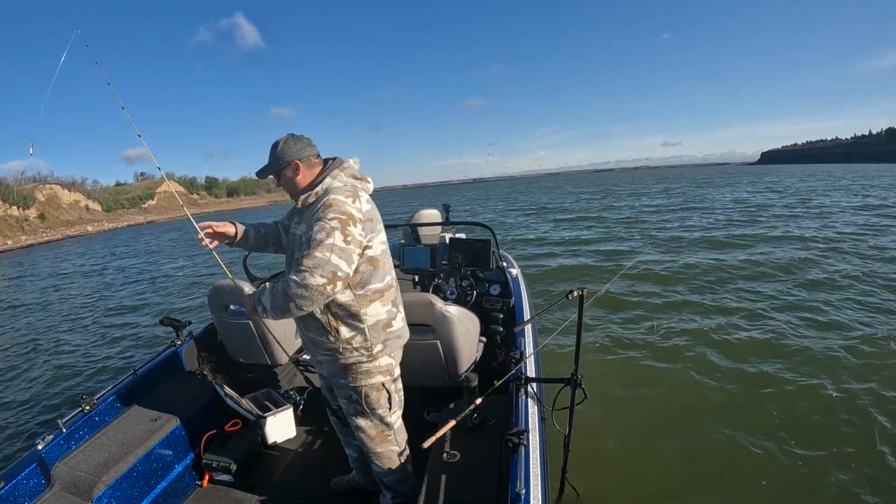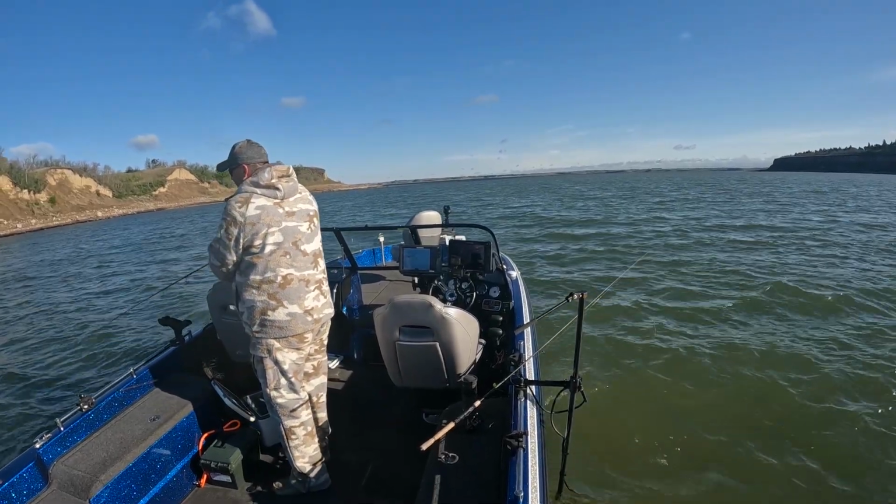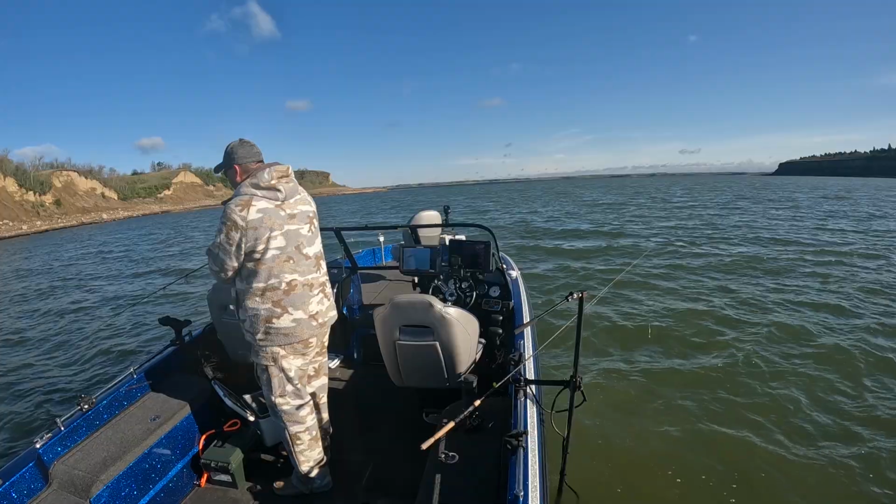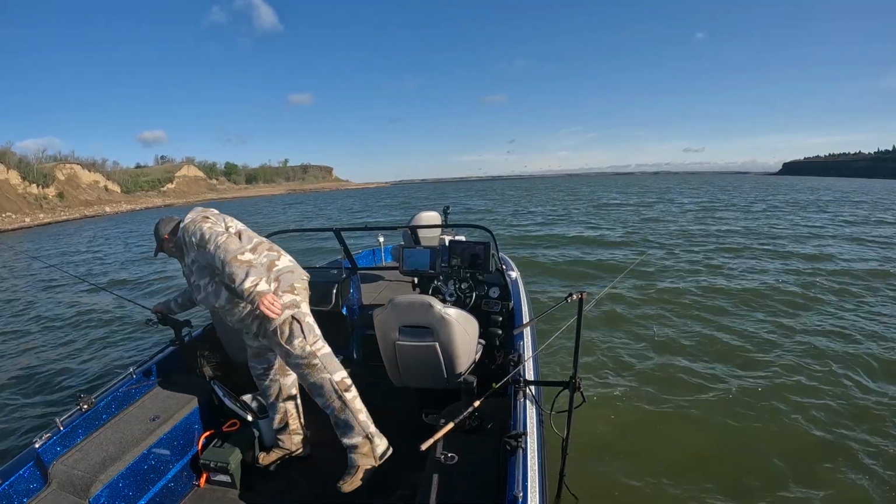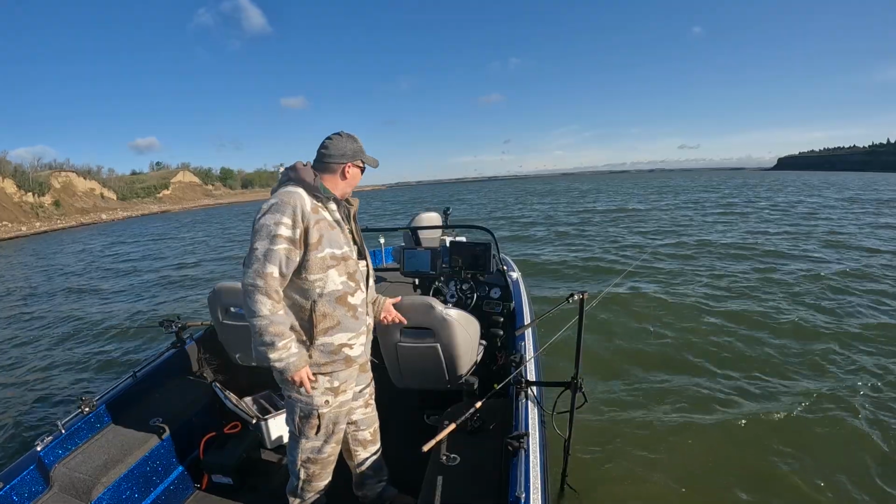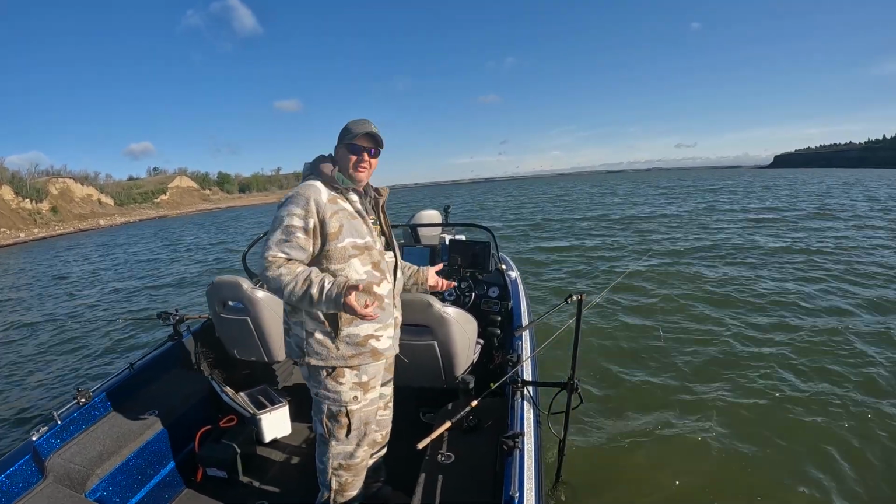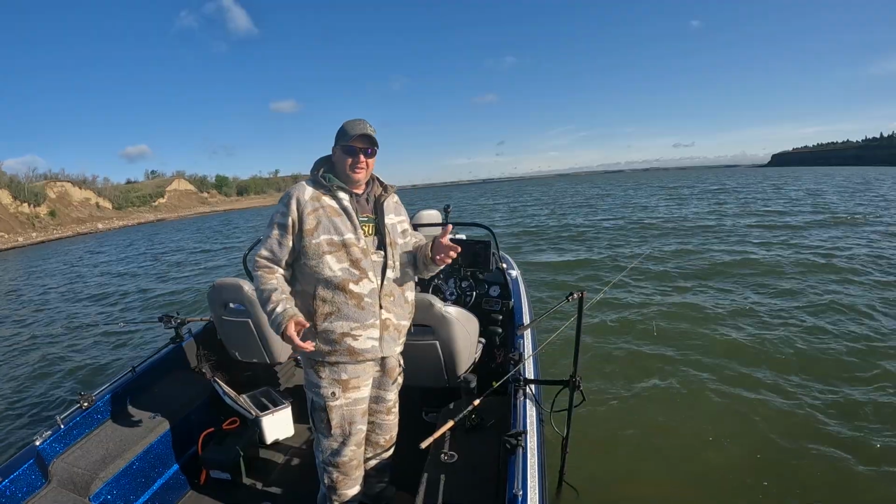So I'm just going to drop this one right over the side and let it sit with the minnow on and nothing else, and just leave it sit. And then I'm going to watch the live scope, see if I can have fish come in. If I do get fish coming in, I want to see their behavior.